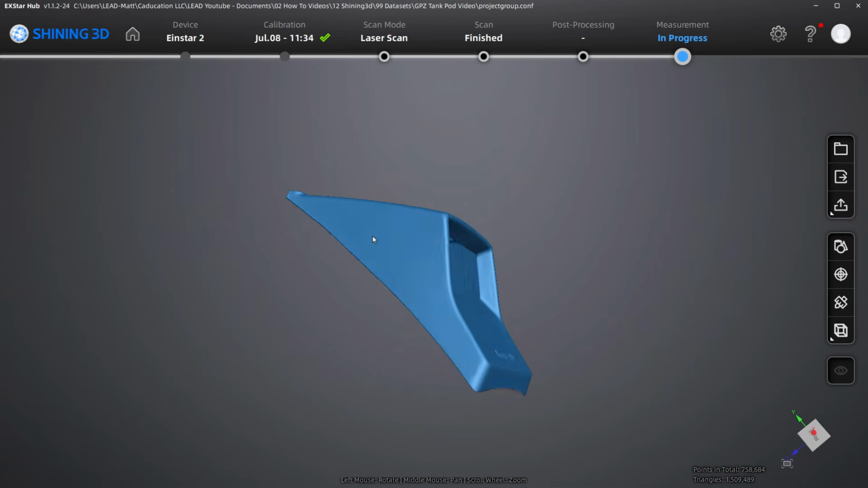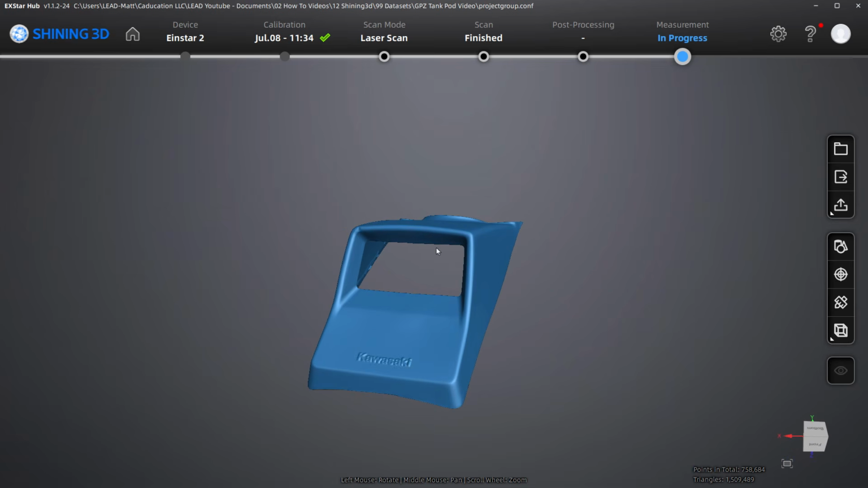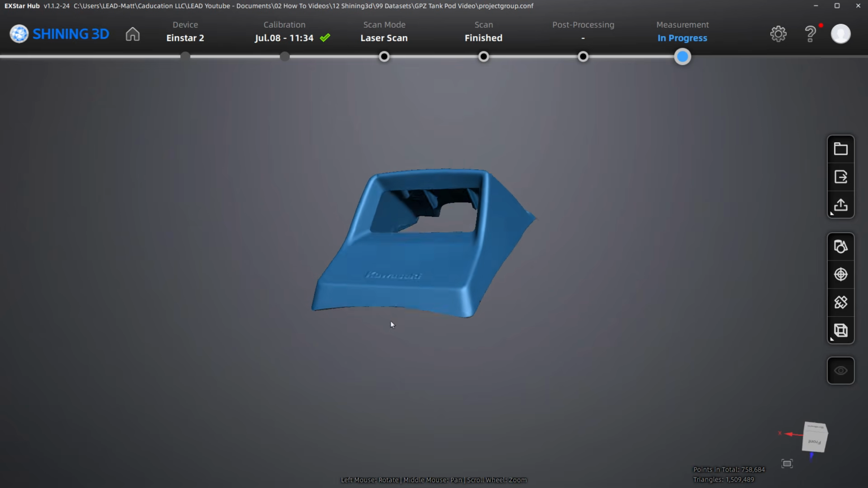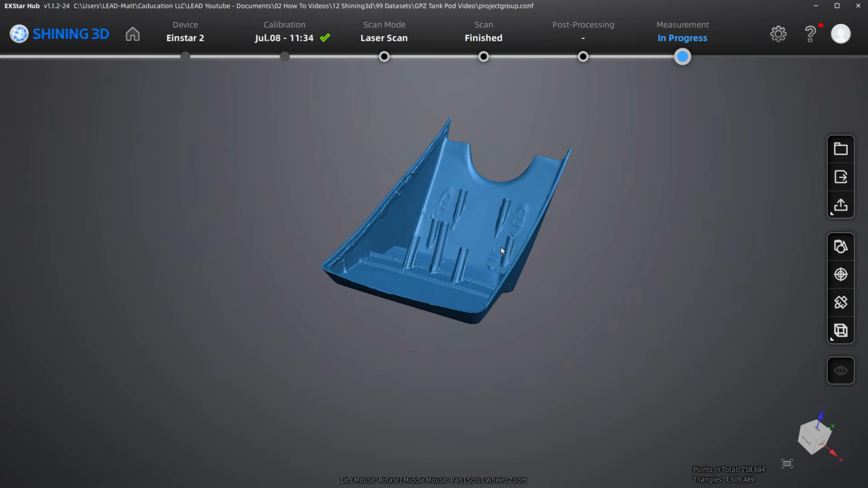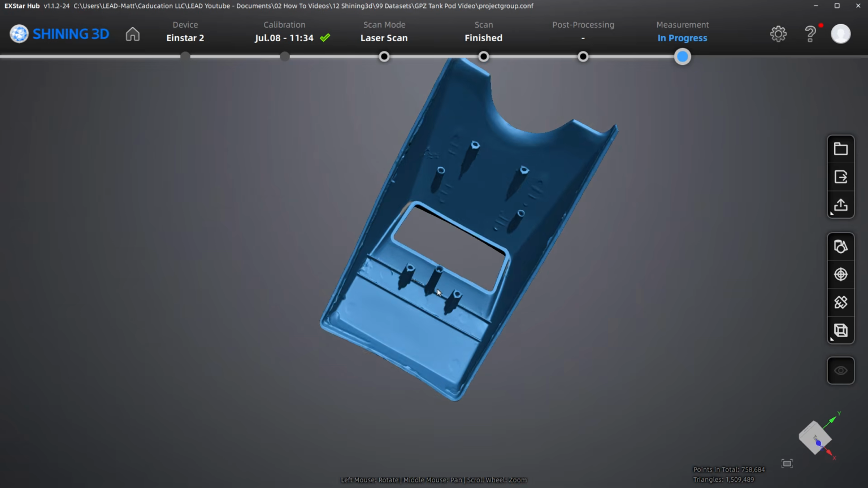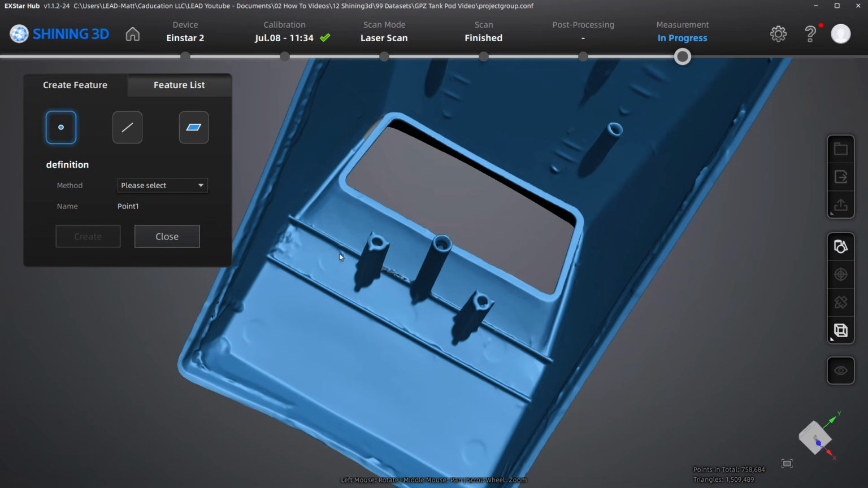If we want to, say, align this to X, Y, Z, then the measurement process is where we extract features. We need at least a plane, a line, and a point. It's tricky because this isn't really a flat part in any sense, but we can try to generate a plane. We're going to use create feature.